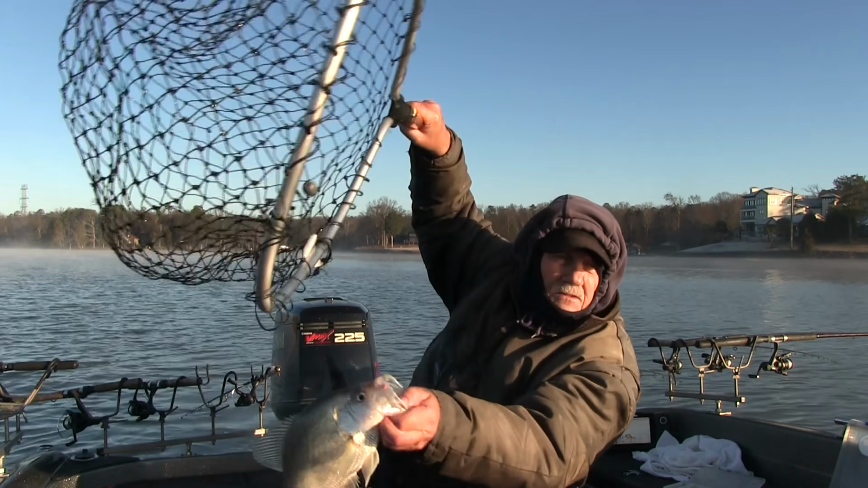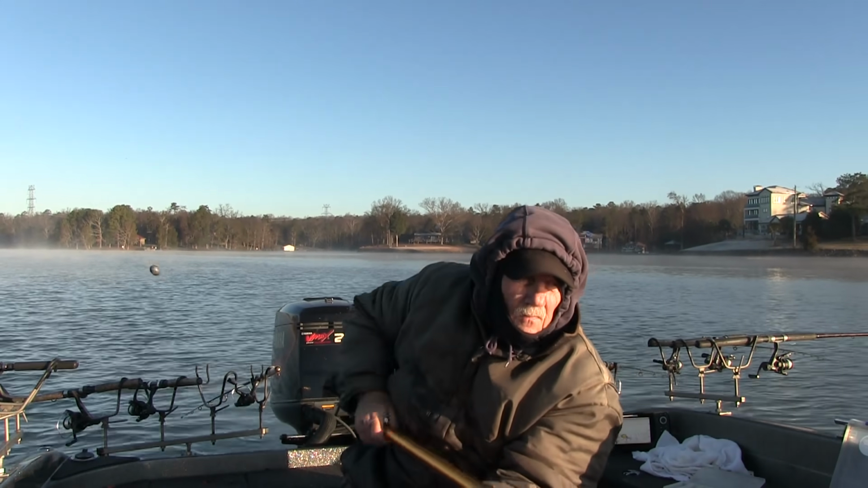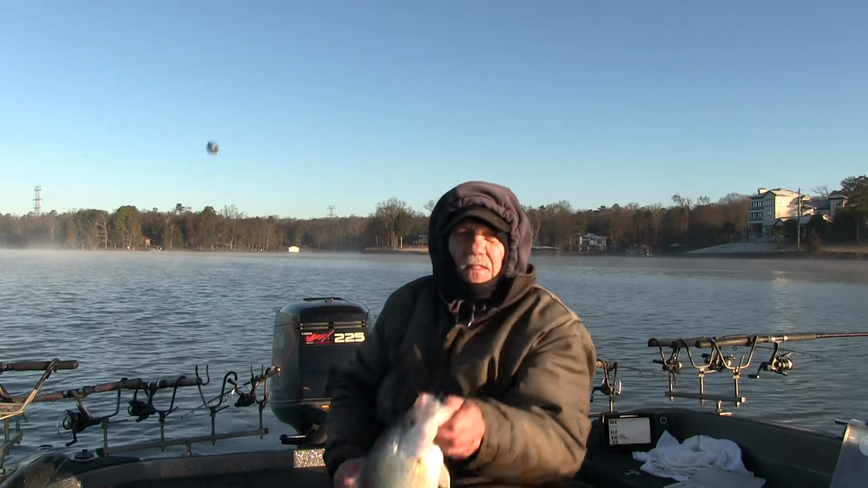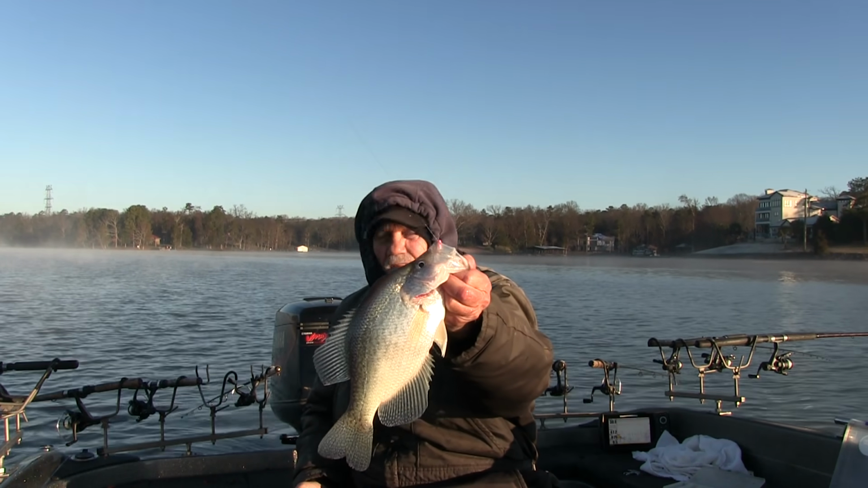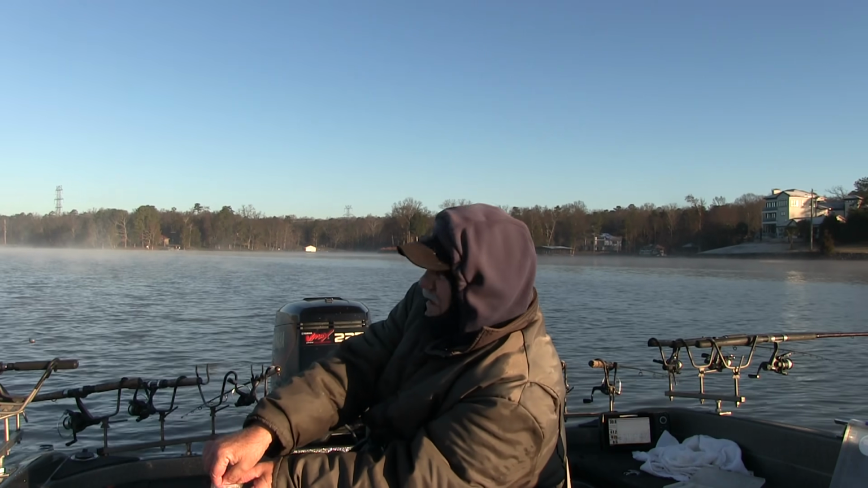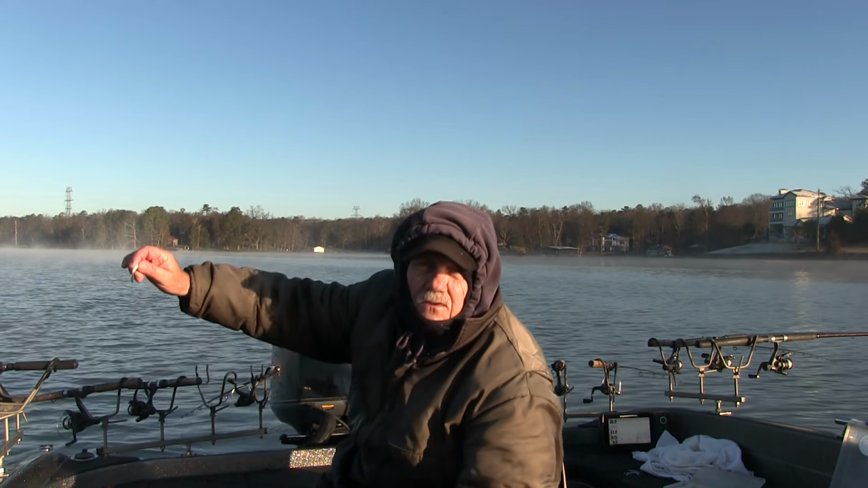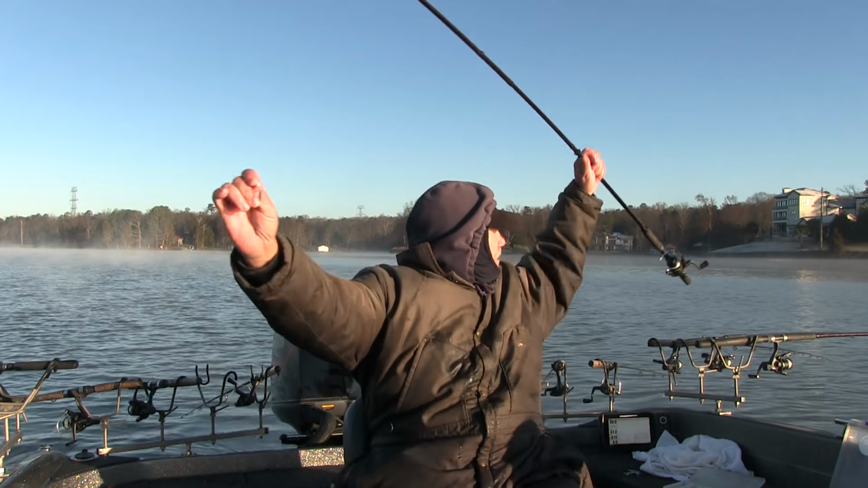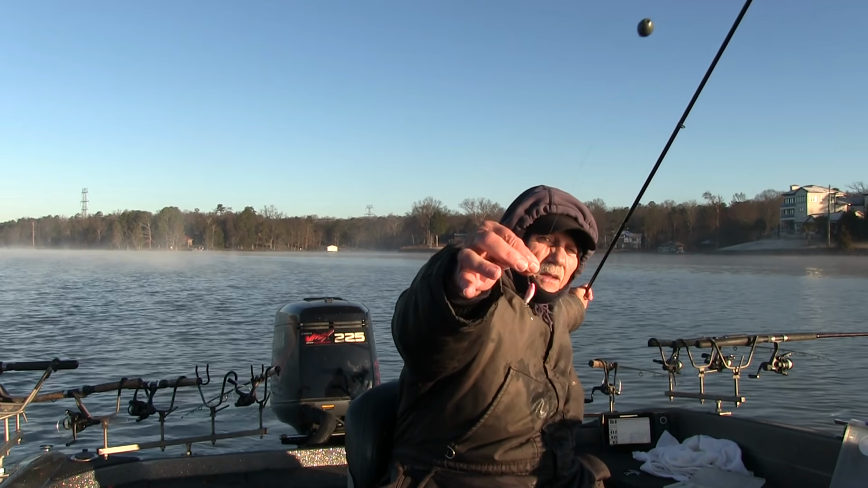Oh, come on, piece of junk. There. Pound and a quarter, maybe just a little bit better. That's a nice fish right there, and he was about 25 foot deep. And there's my spinny minis, right there.